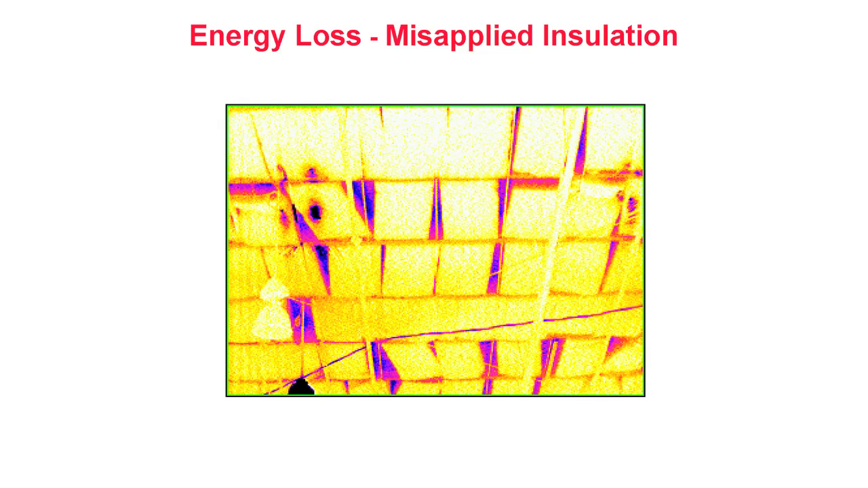Although the insulation could not be viewed directly due to the presence of an opaque vapor barrier beneath the roof deck, the thermal signature of misapplied insulation is readily visible. In some places, only half of the required batts are present. In this case, the owner of the new facility was able to persuade the insulating contractor to correct the deficiencies, avoiding costly energy loss associated with substandard installation.